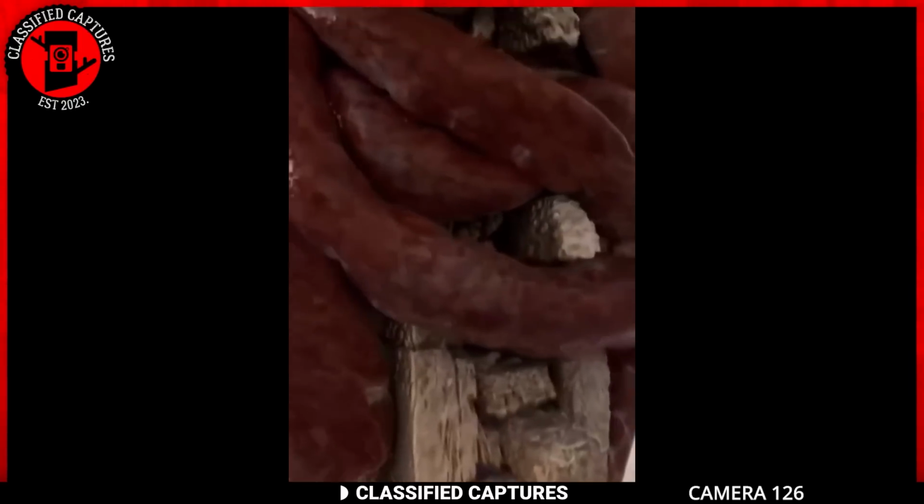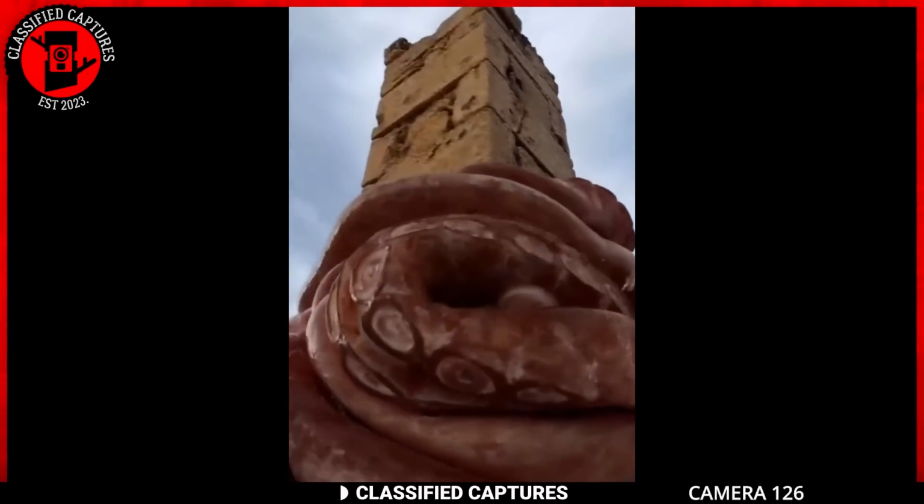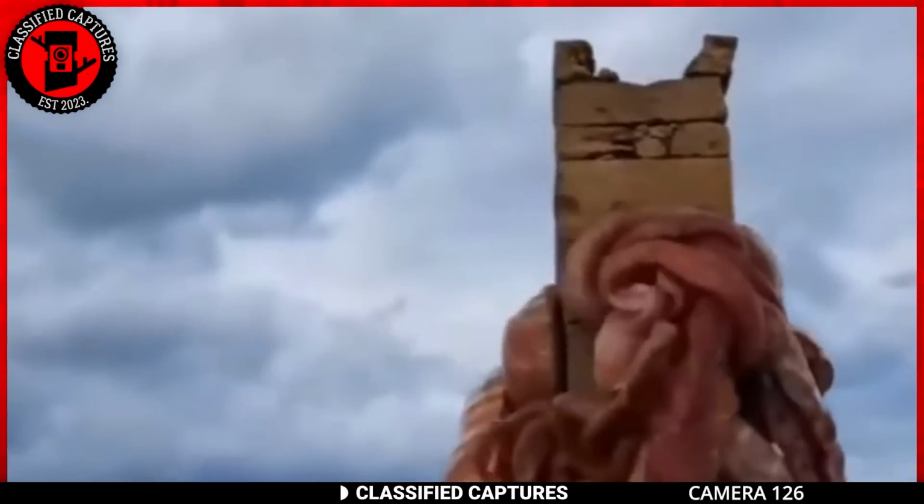What do you think? Is this merely a result of CGI, or is there something more at play? Please share your thoughts in the comments section.